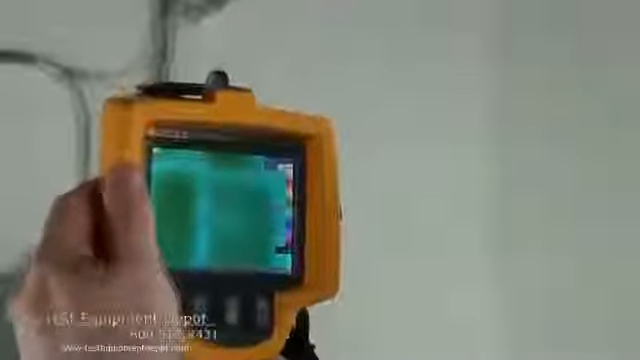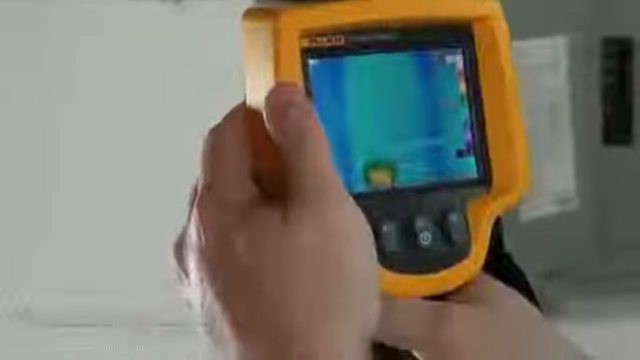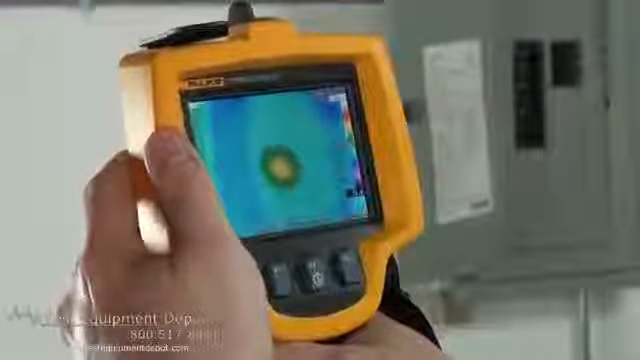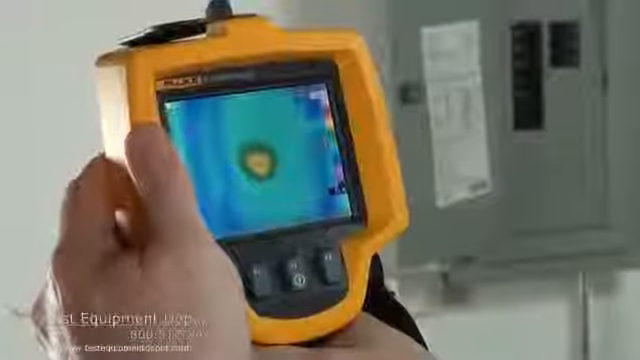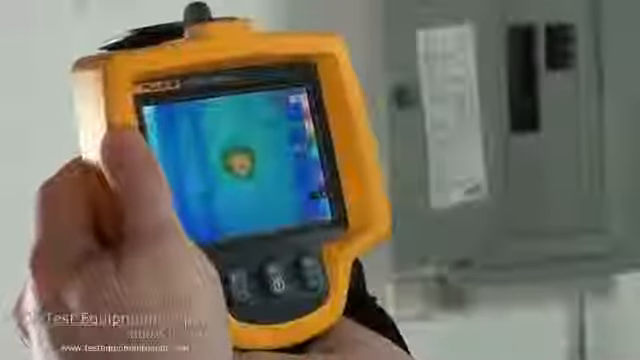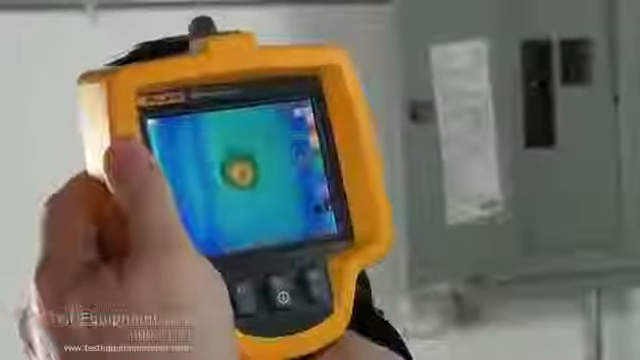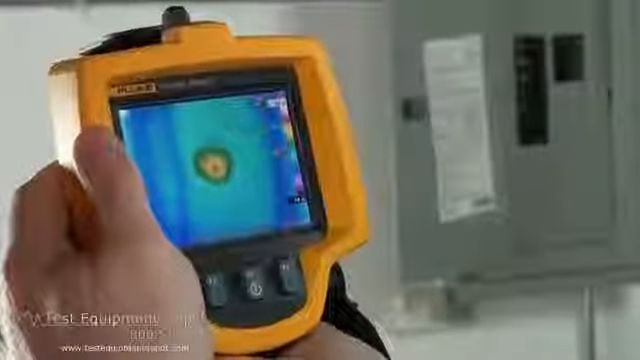Now we'll go to something that has a heat source. And you see the unit self-calibrates. And now, if it's fuzzy, you see one temperature. As you bring it more into focus, you can see exactly what the unit is and also what the temperature range is. So the key component of any thermal image picture is the focus. It's the only thing you can't change in the software itself.